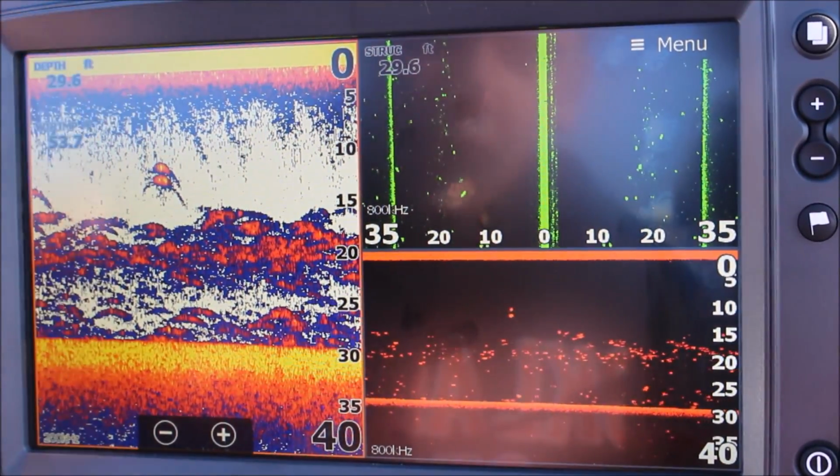We're seeing a lot of bait fish on the sonar, so we're going to drop some craws and some jigs and some worms down onto the bottom, because that's where they mostly are, and we're gonna see if we can't catch some. See, this is all the bait fish right here.